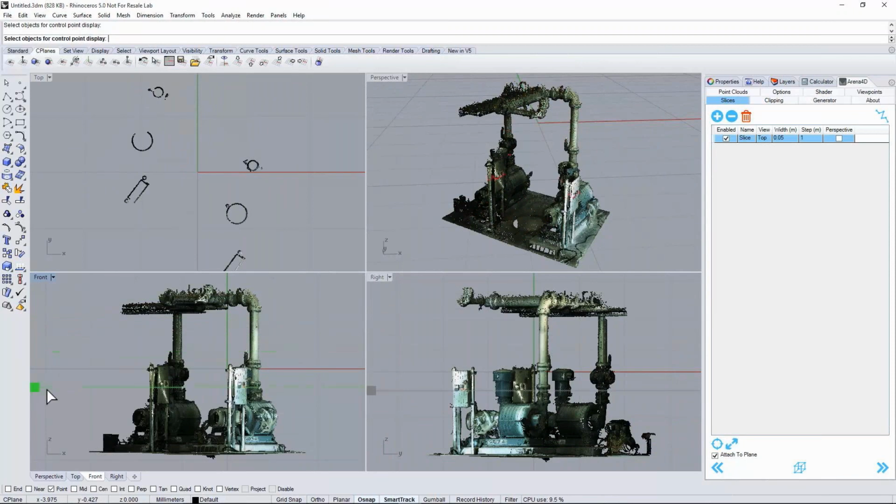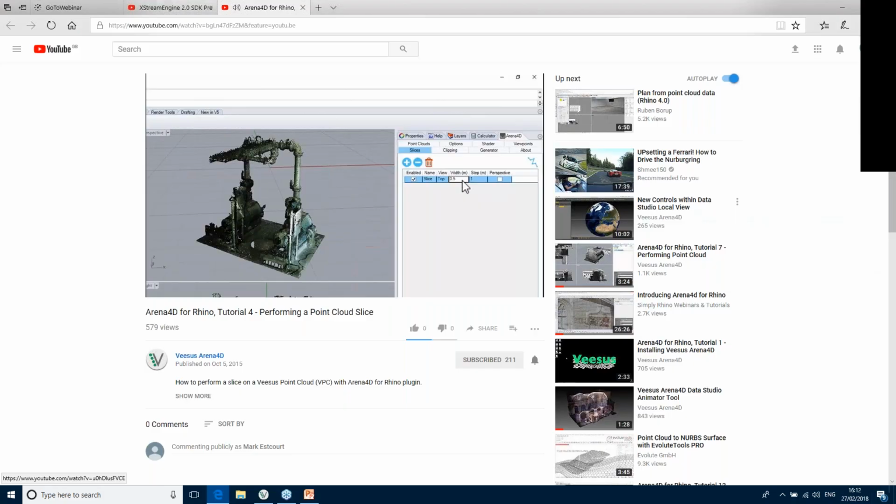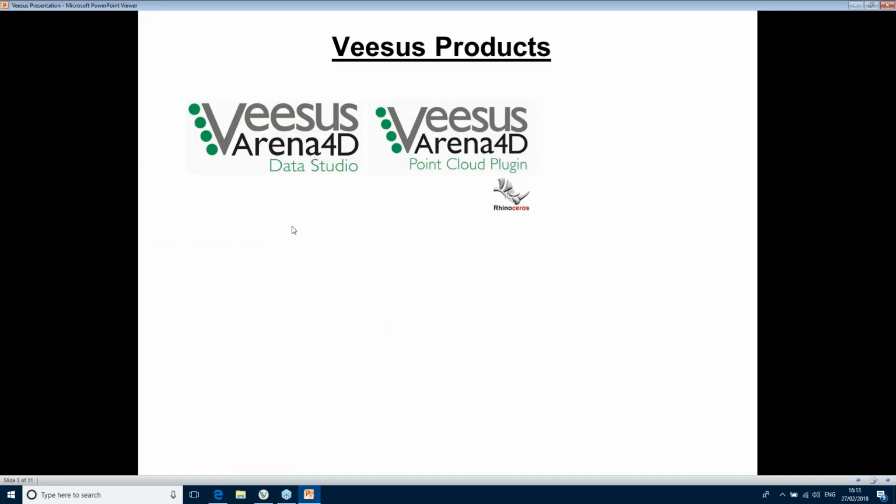Okay, that's just one tool inside the plugin. I won't go into all of them. That's just to show you a very common use of the plugin. Both these products, Data Studio has been around for 5.5, almost 6 years, and the Rhino plugin about 4.5 years, and there are over 1,500 seats in the open market in the world, so it's not an immature product.